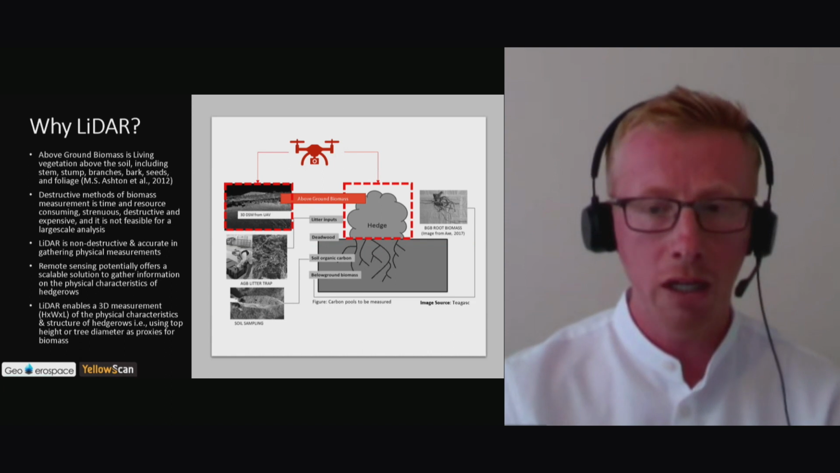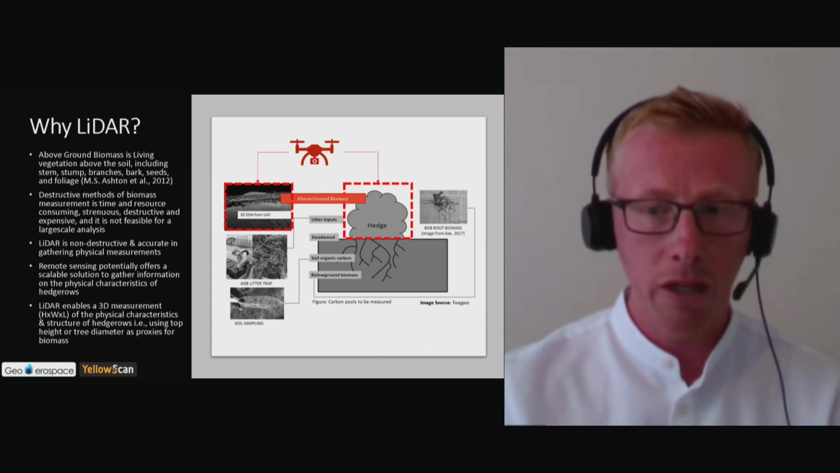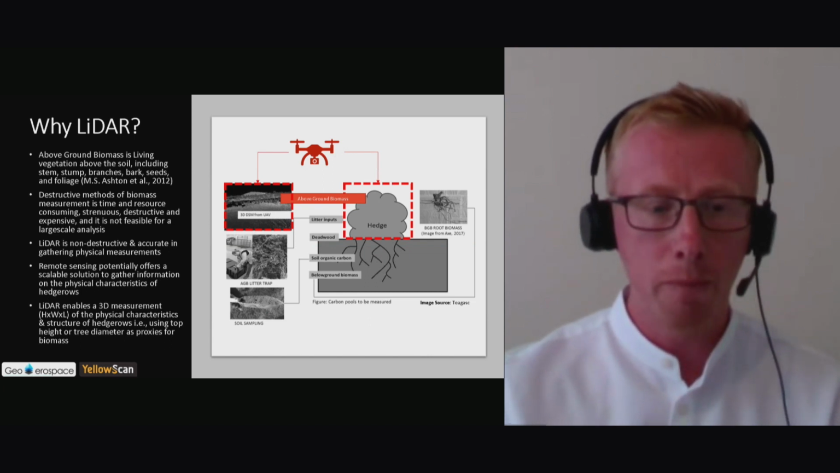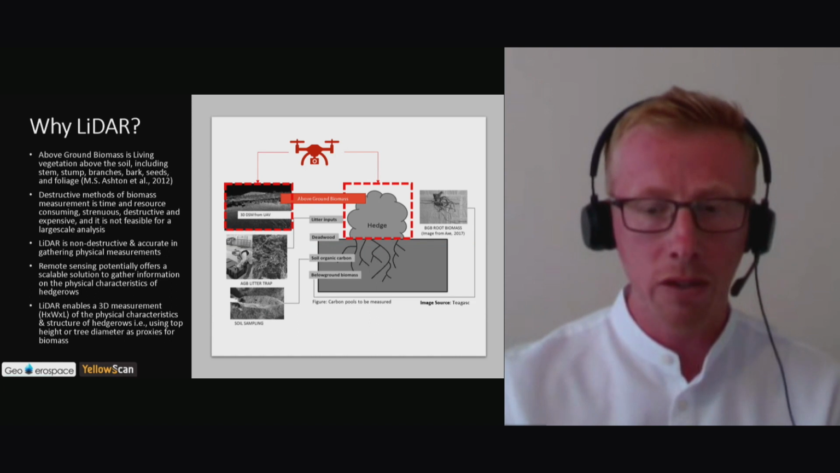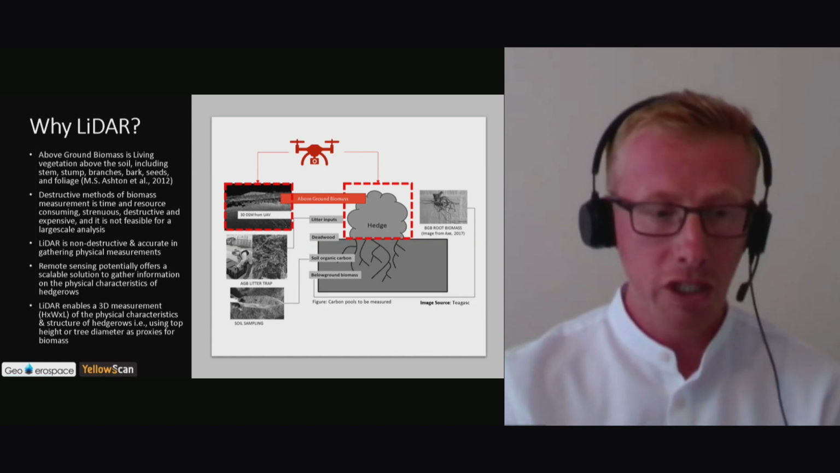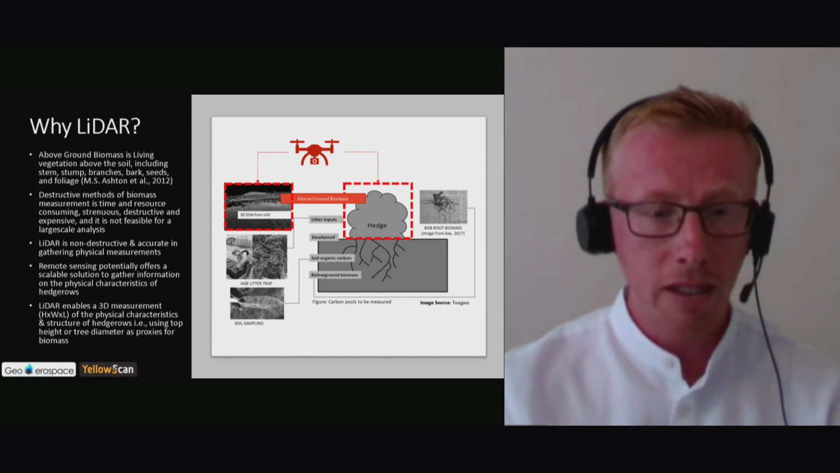I guess the challenge comes when you're dealing with such unstructured trees, whereas in the forest you'll often have well-defined trunks that are easier to measure, whereas a hedgerow is often quite light and quite woody in structure, so it can be really challenging to get that accurate 3D measurement. But yes, remote sensing, I guess, is a potential solution to gather information at scale.